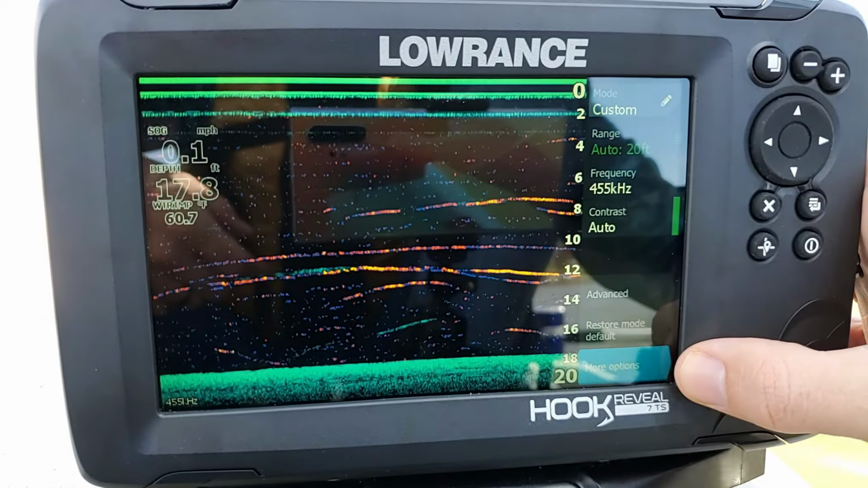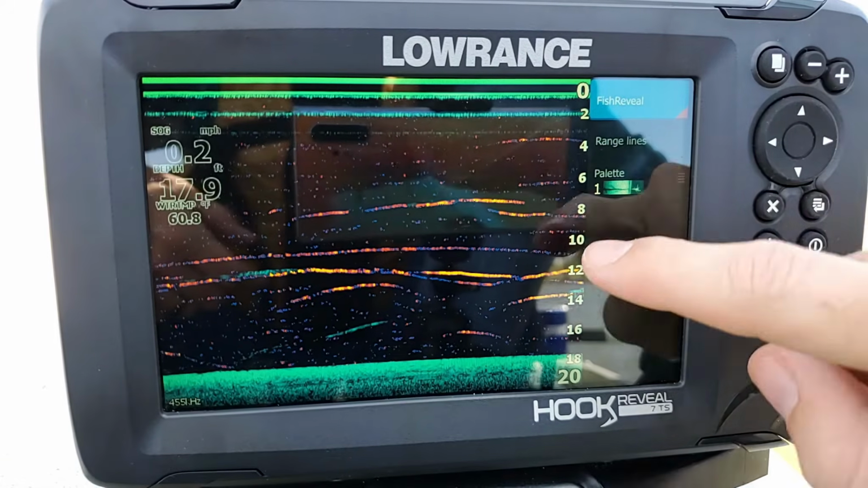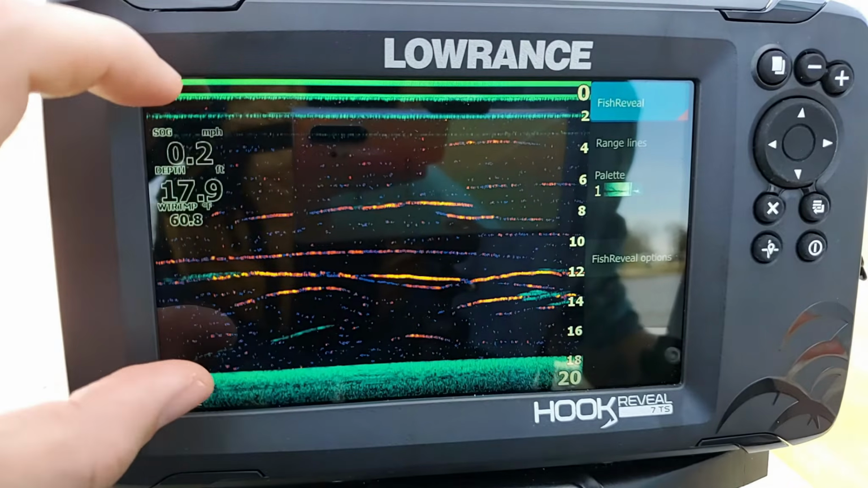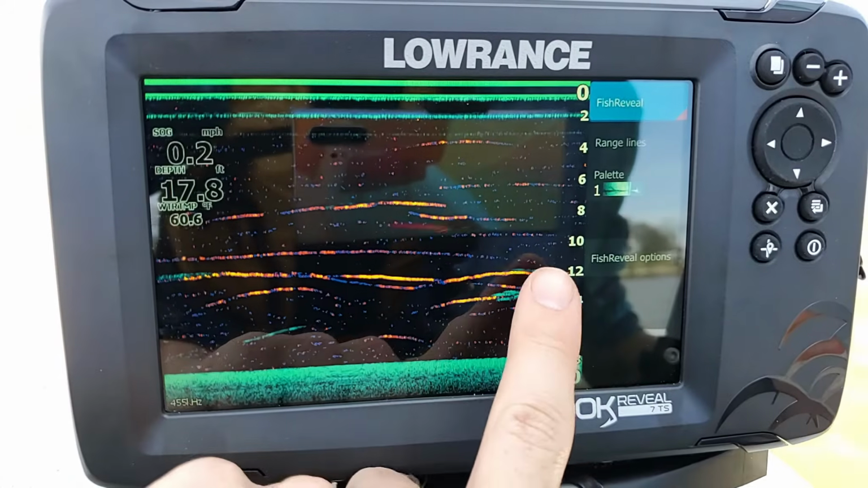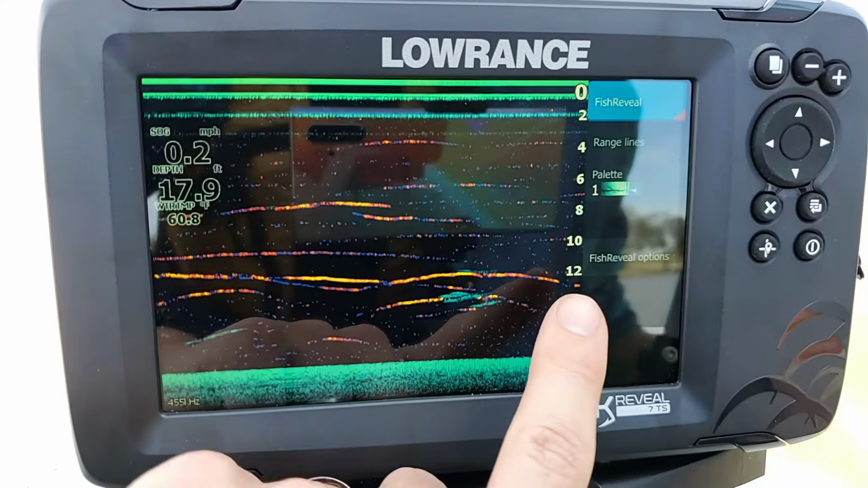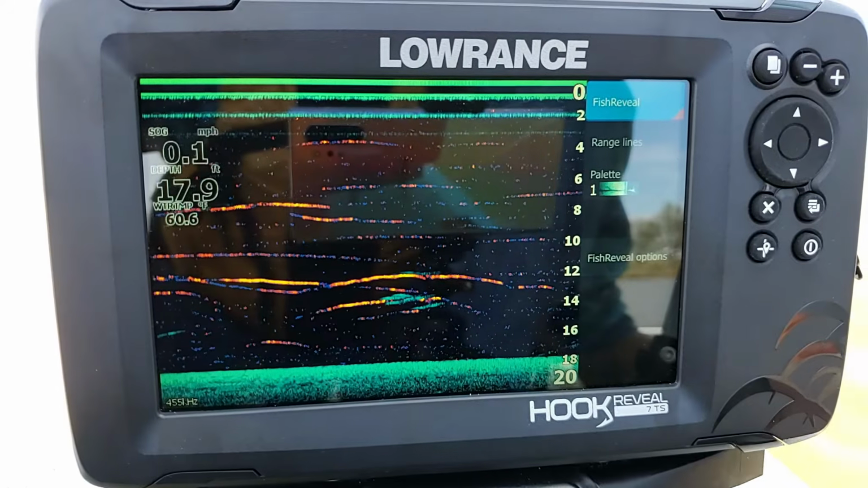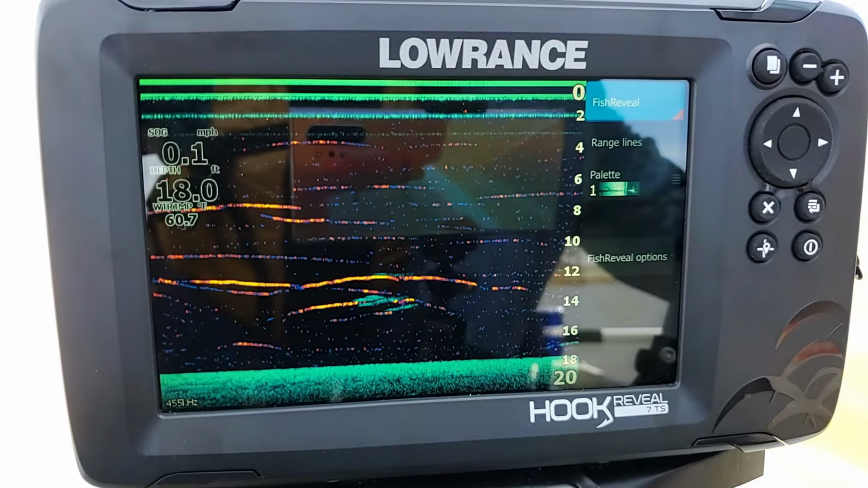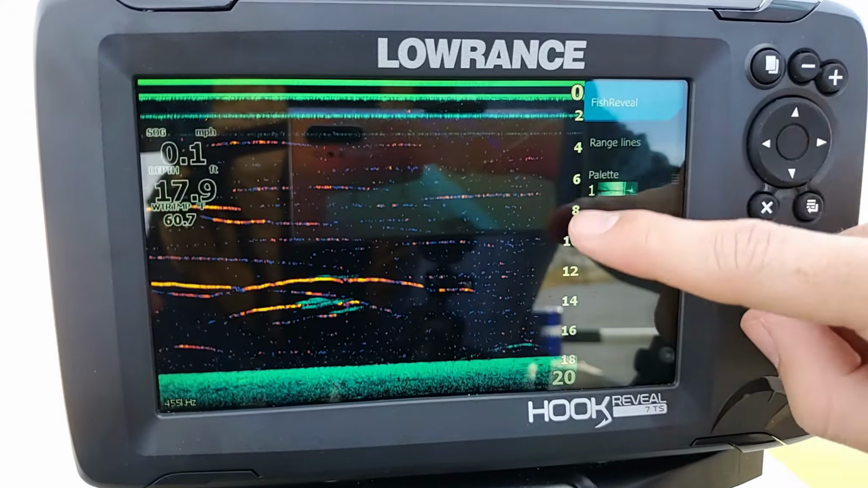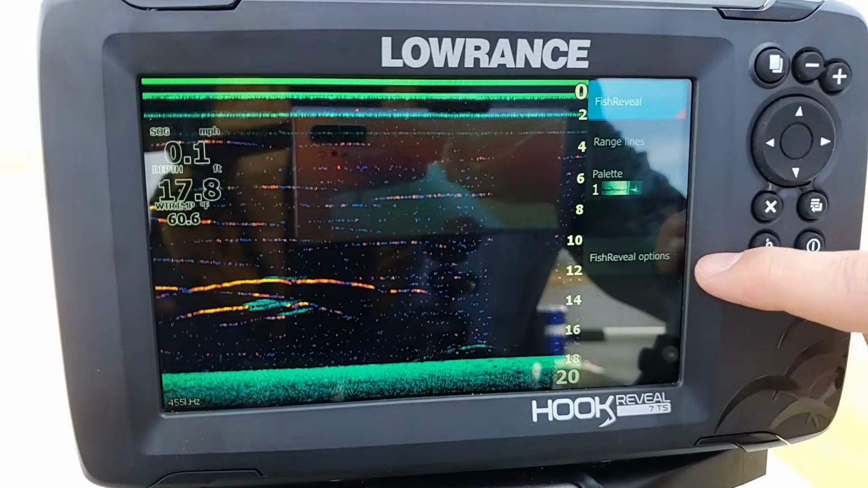Now we also have our more options. We go to that. Our first choice here is our fish reveal. Now, like I mentioned before, that takes our regular sonar image, not the bottom or top or anything, but just what's in the water column, and overlays it on top of our downscan picture. That way we get all of the nice structure imaging, and we also get our sonar picture right there, so we can see all of the fish really clearly while still being able to see the structure. Now, if I click that off, as you can see, it turns it off there, and now all of that sonar picture goes away. But as I turn it on, it does give us this extra menu option down here.